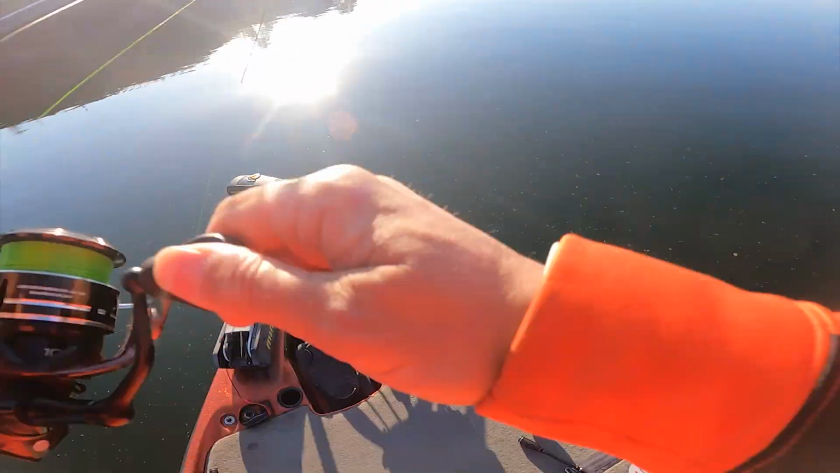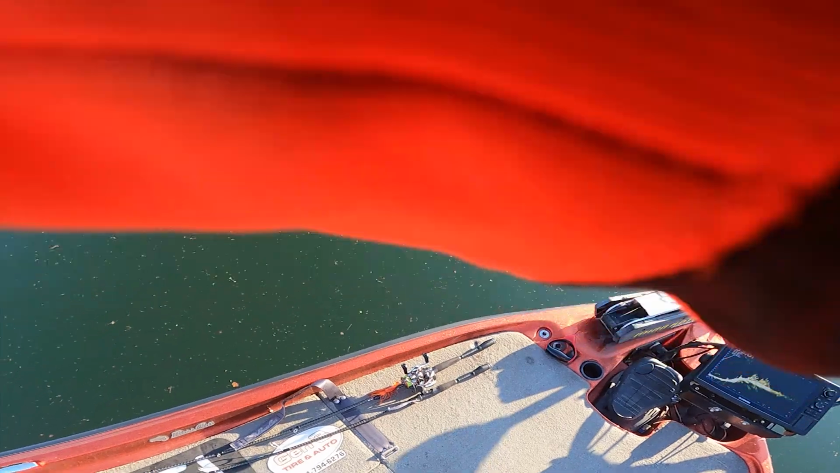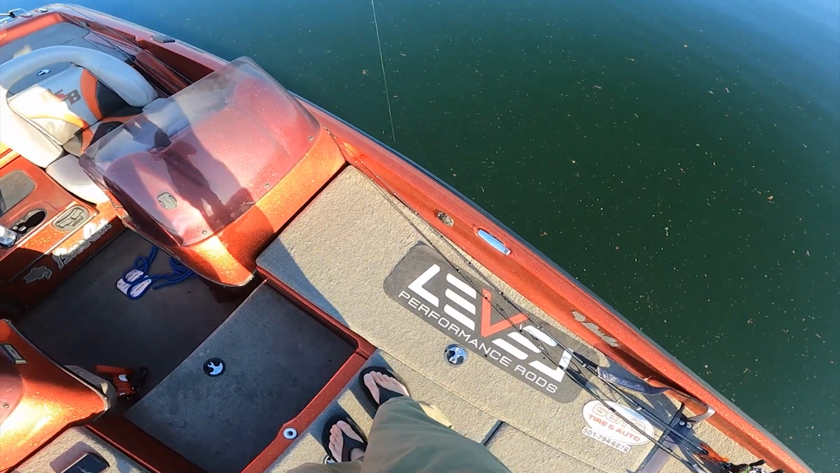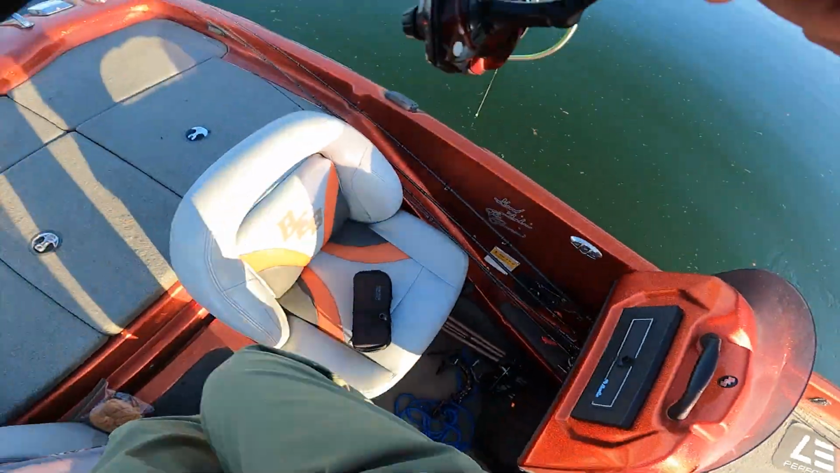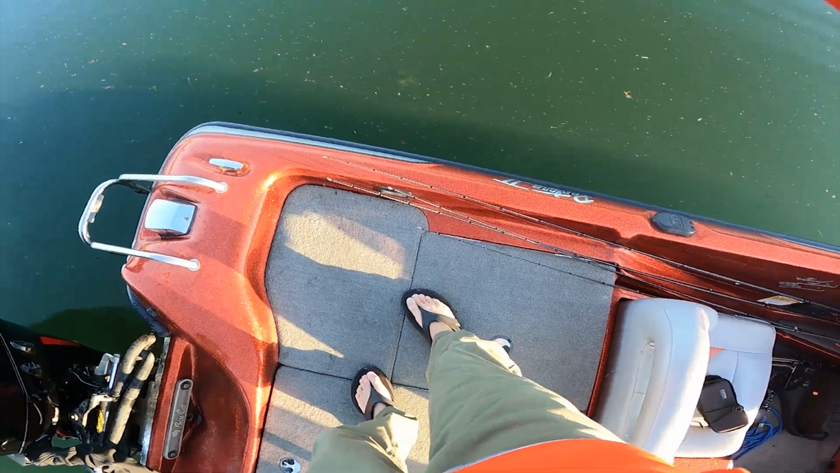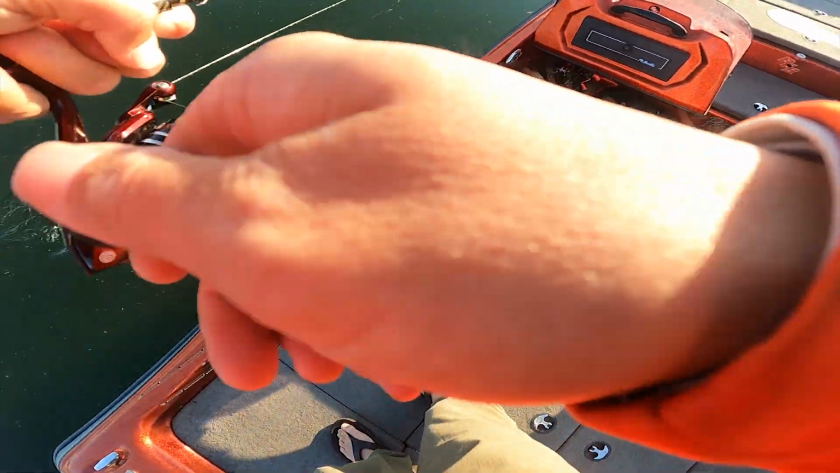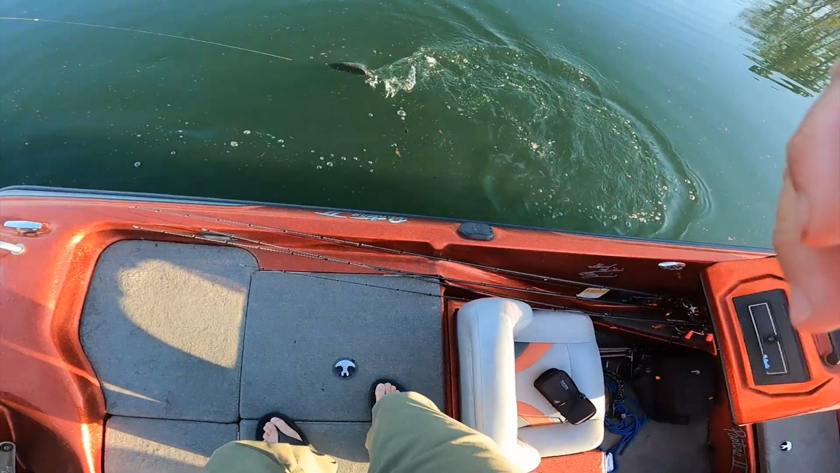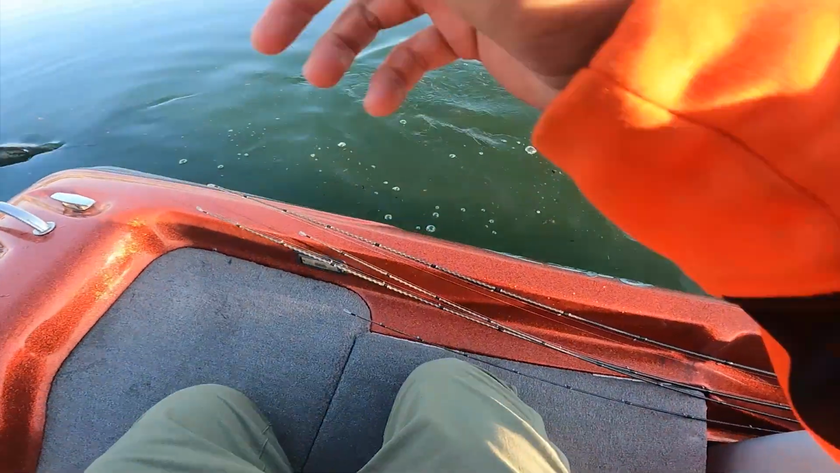Yep. Came back here to the brush pile after we pulled them out with the jig. Pulled some good ones out. That's a bigger one than the first one.